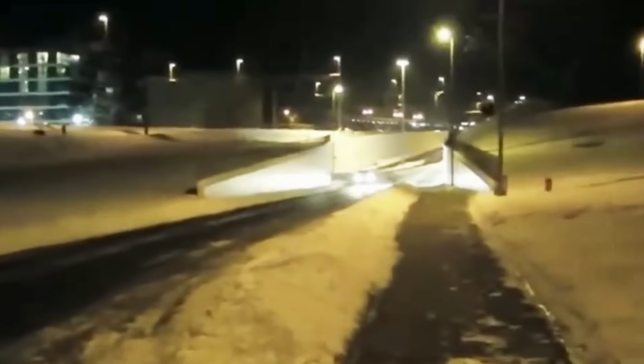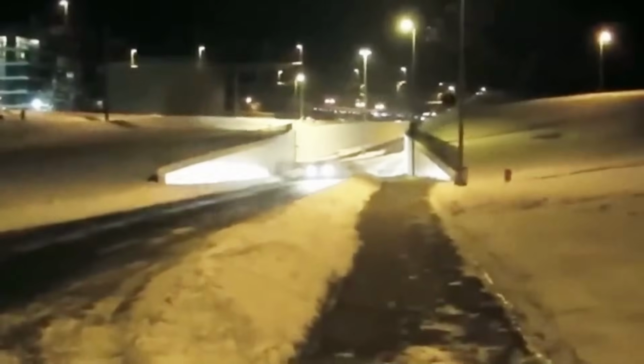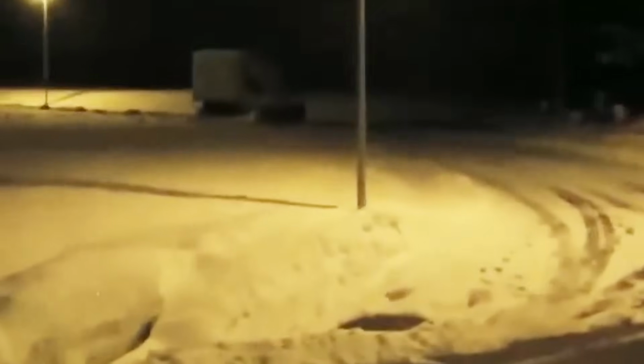Now, this clip is straight out of a horror movie. It starts, and for some reason this person is filming an underpass on a snowy night. The next thing you know, they start heading towards a house and a manhole. And the noises coming from that manhole are beyond creepy.